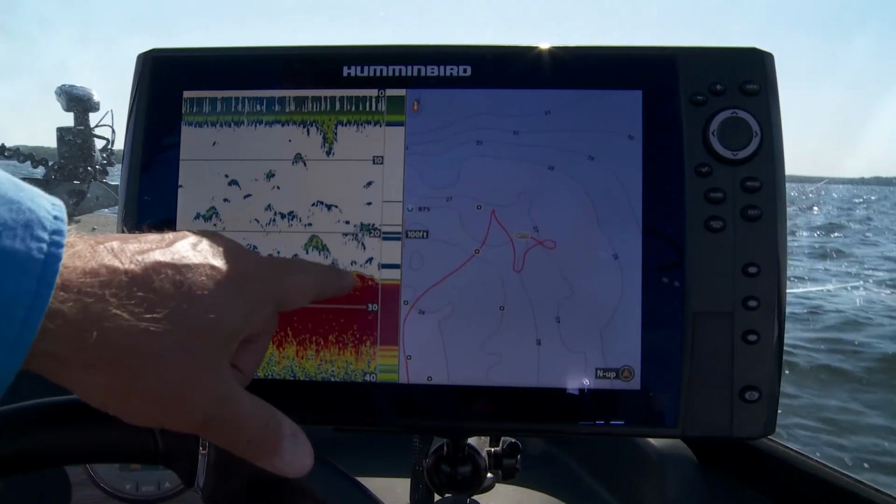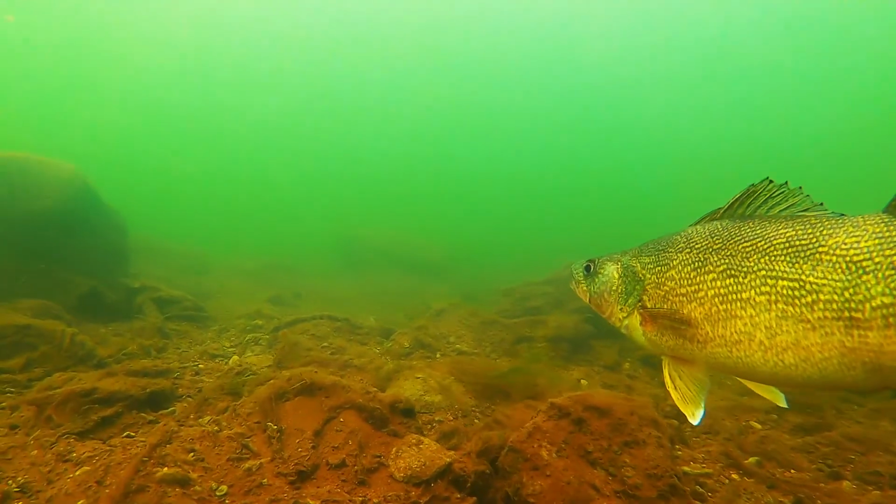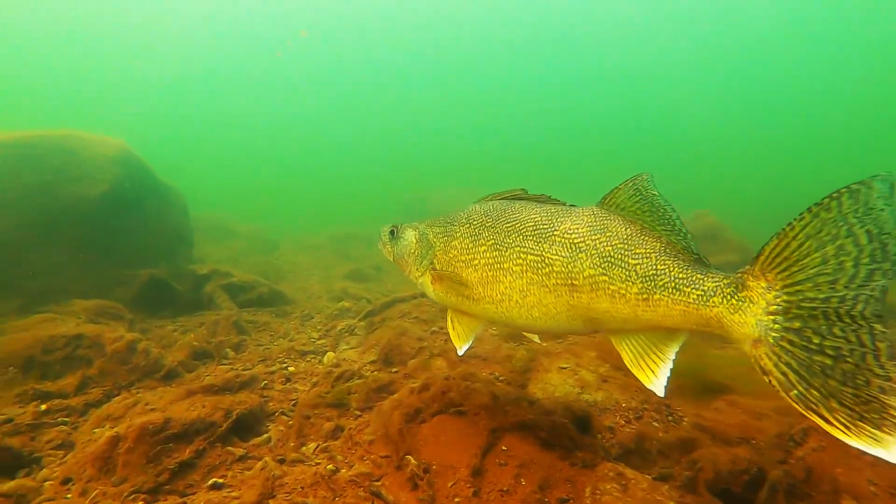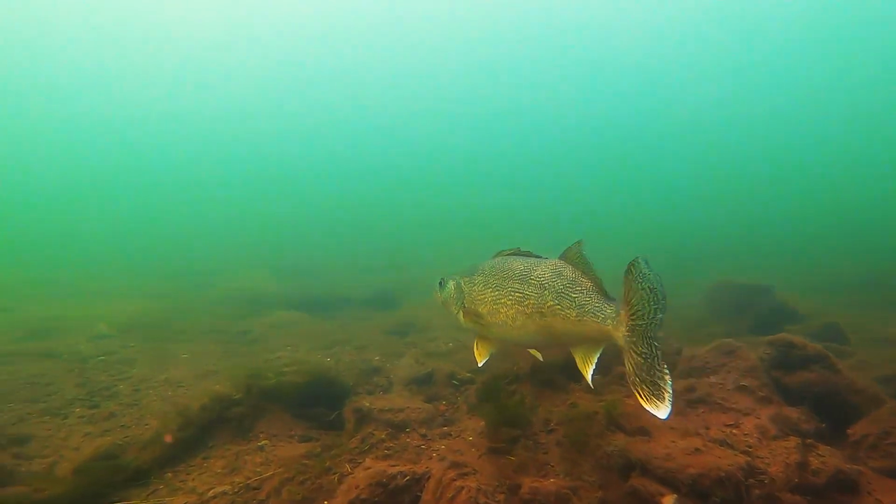This Helix unit will put a little bit of color in there for me. That color might be below that fish down along the bottom, or it might be inside of it, but it's just a little bit of extra color. When I see that little bit of extra color, I know for sure that's a fish. He's just belly on the bottom. That's gonna be the perfect fish to come past with the Lindy rig, fishing down tight to the bottom.